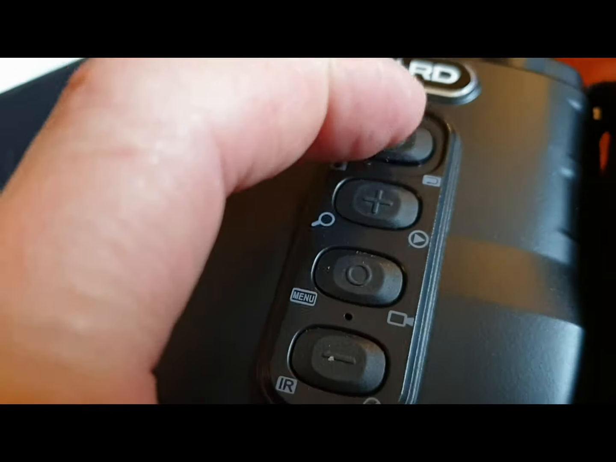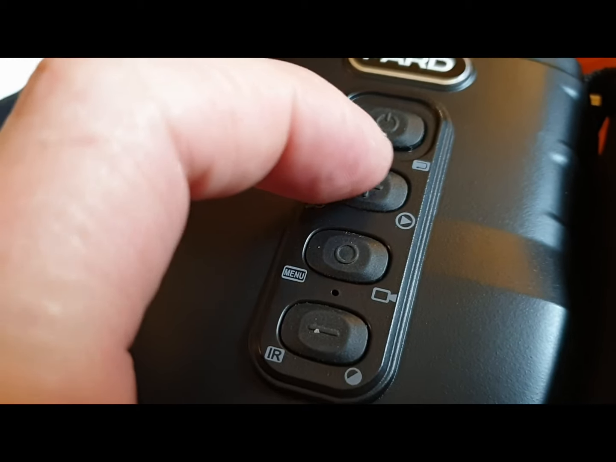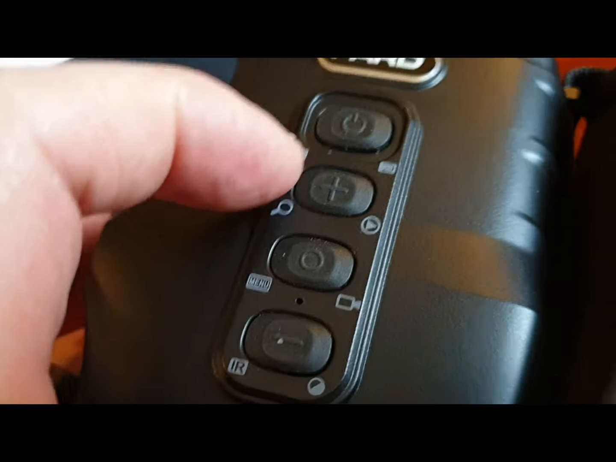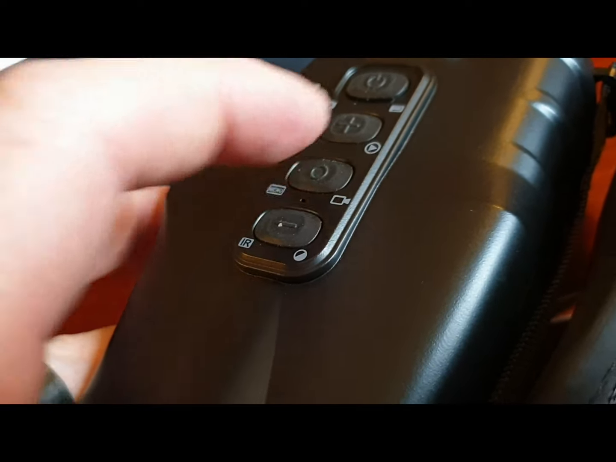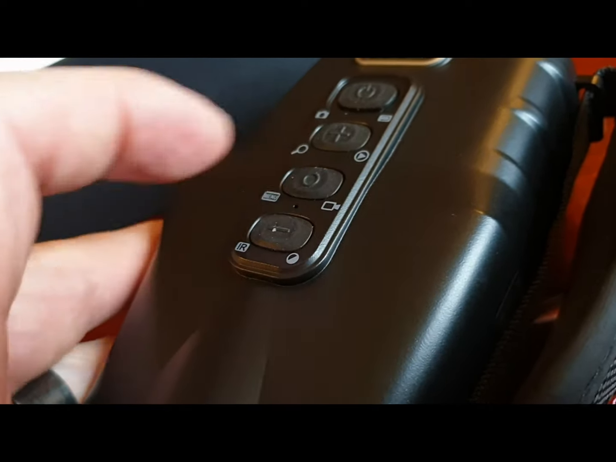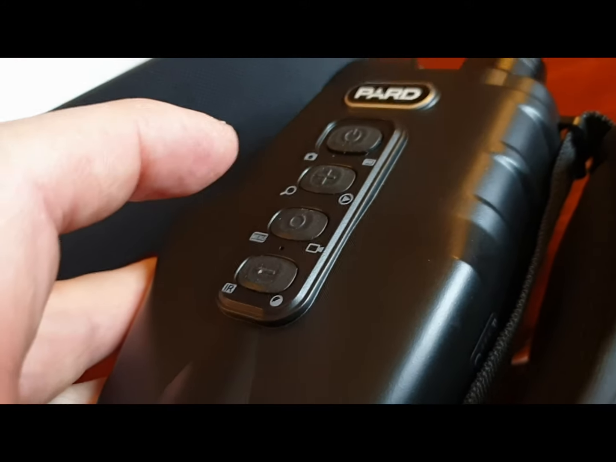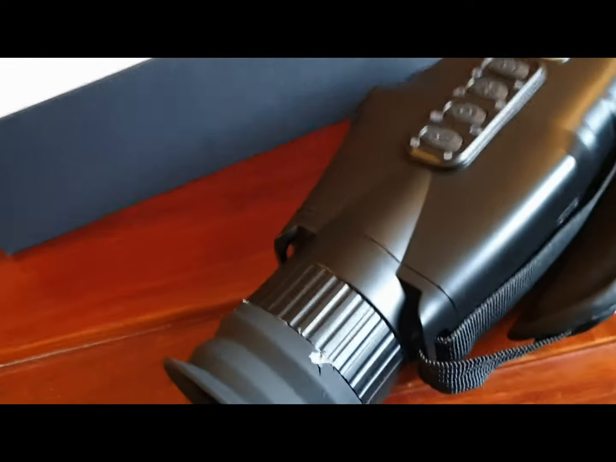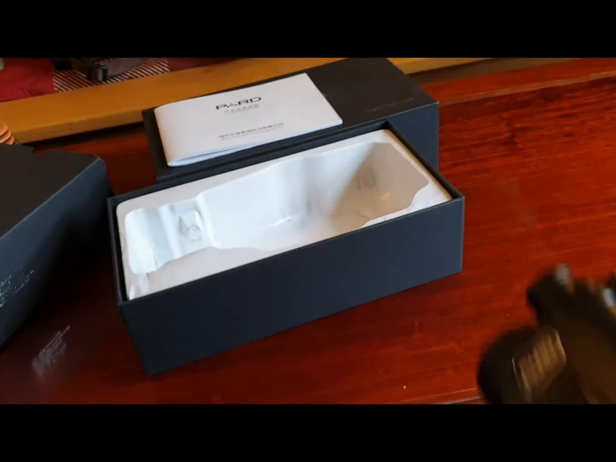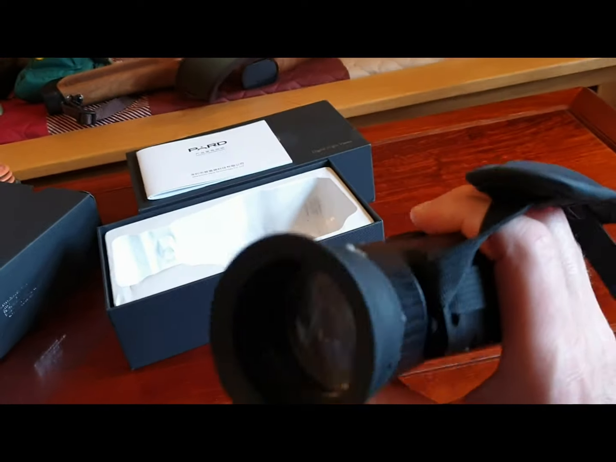You've got controls on top: power, recording and photography, menu button. Within the menu you've got plus and minus, and you've got playback functions and such like, and you've also got a 3-level IR illuminator control. Handling wise, this is a very, very light device, very handy.